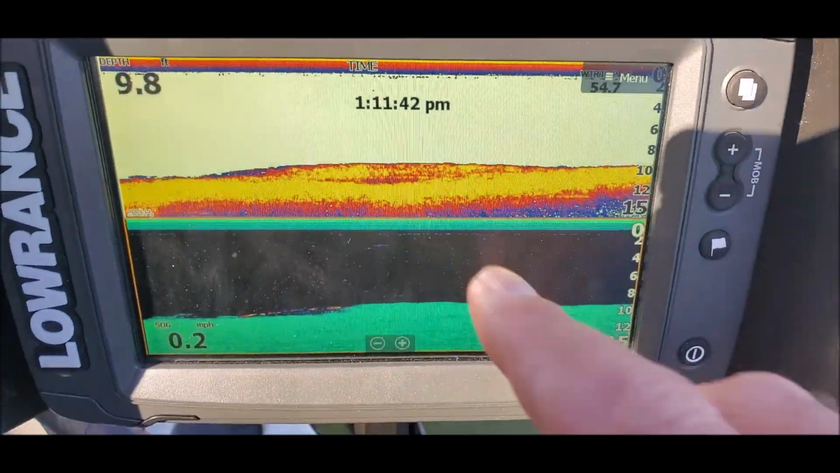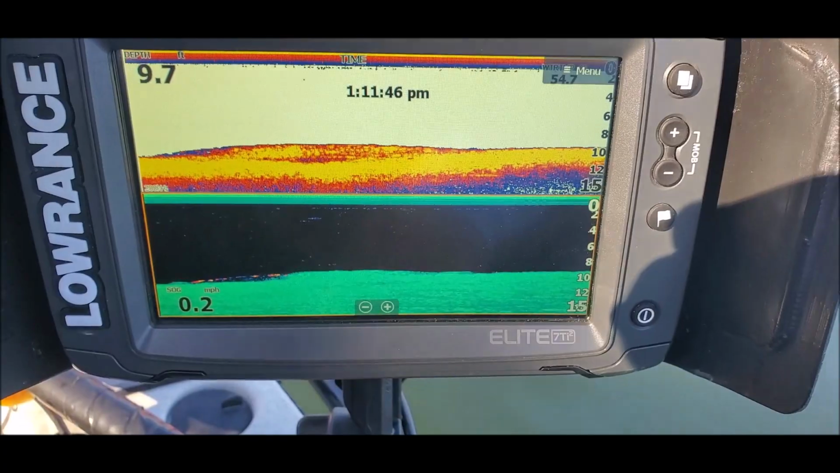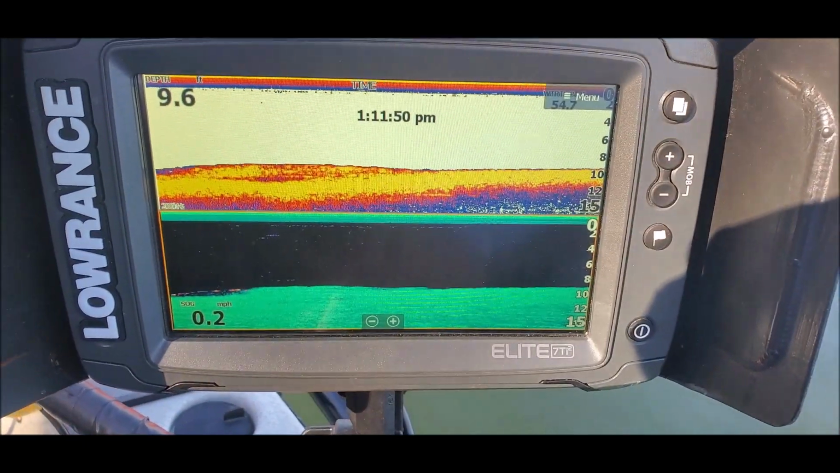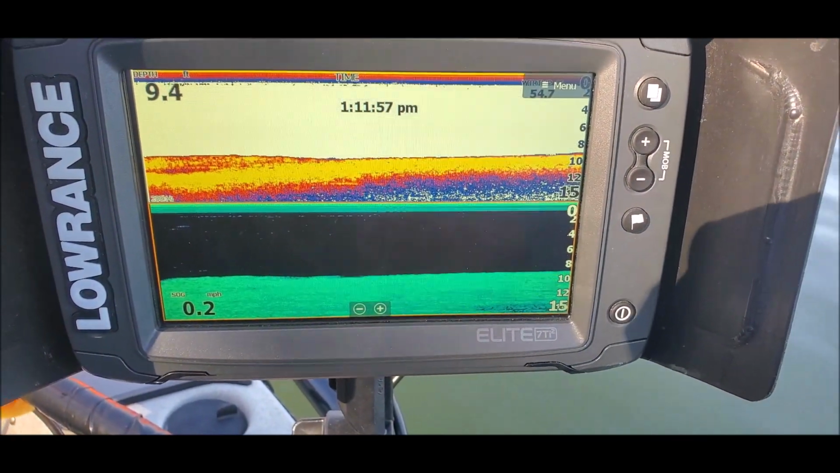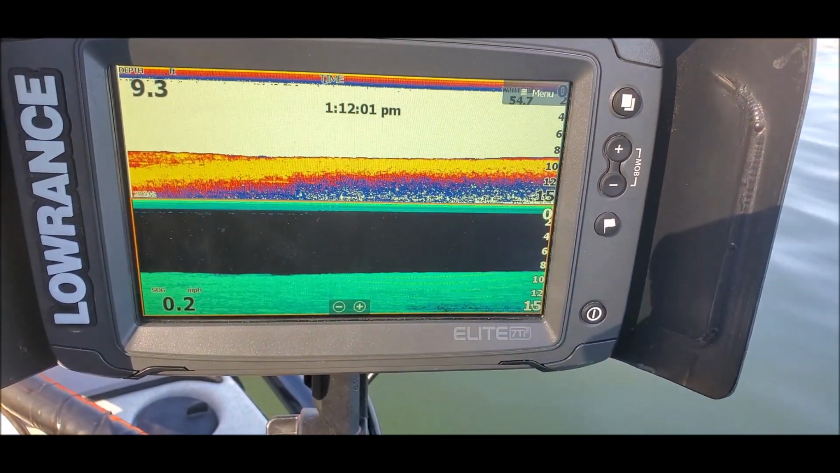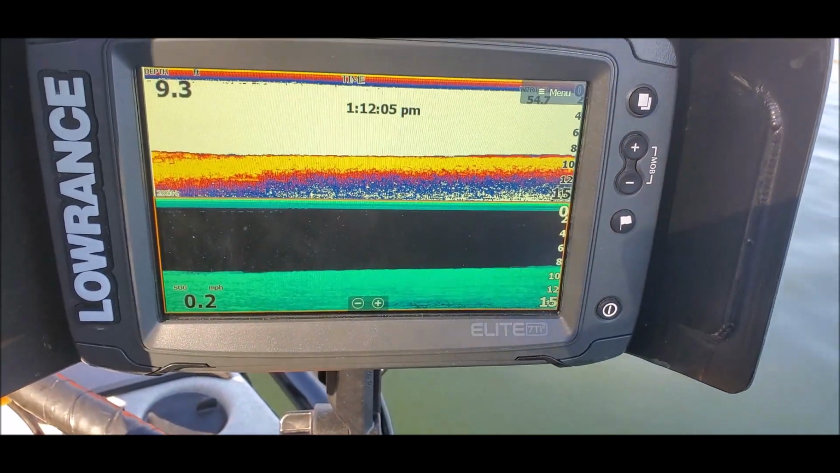But it just seems like with the auto settings of the Lowrance, I don't have to touch anything. It's automatic. Where the Helix, I have to play with it more. I'm by far not an expert in these things, so I'm sure somebody can tune the Helix better than I can.